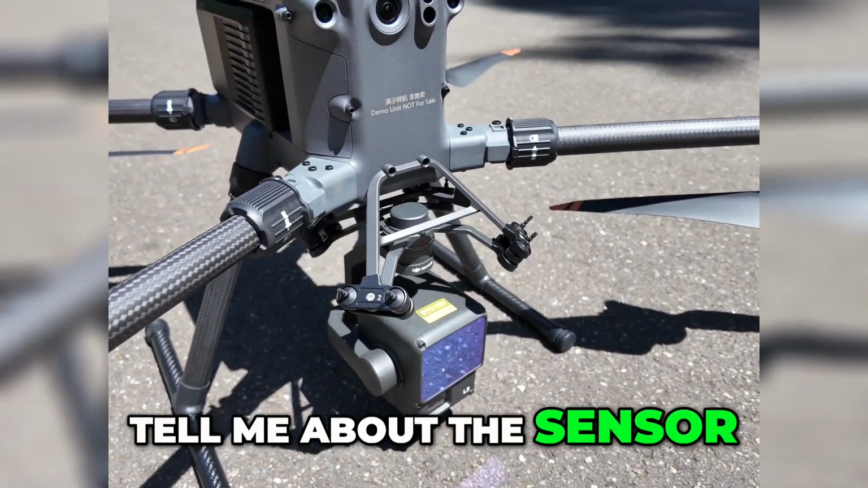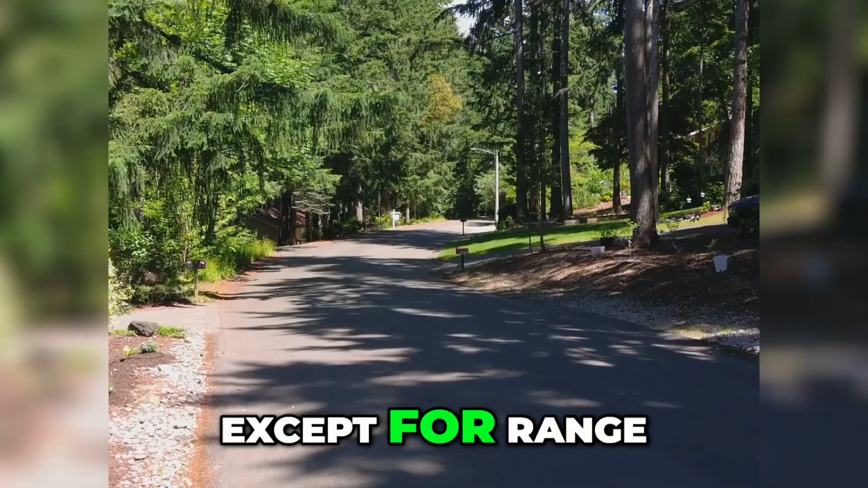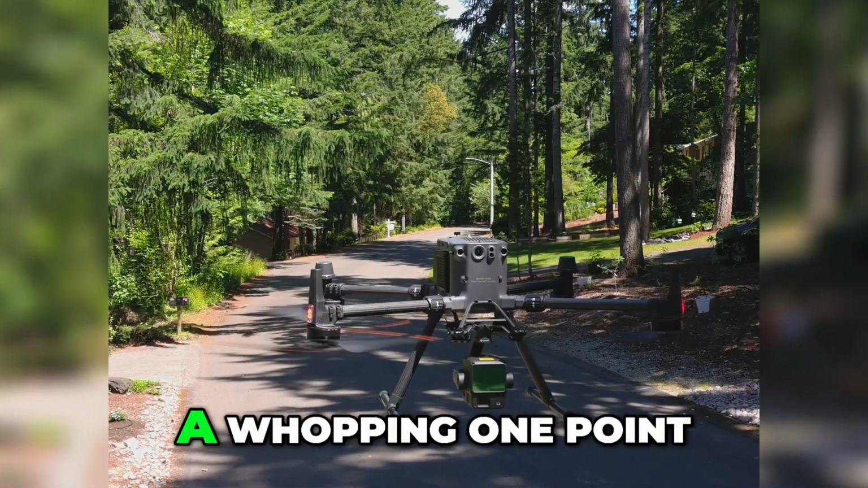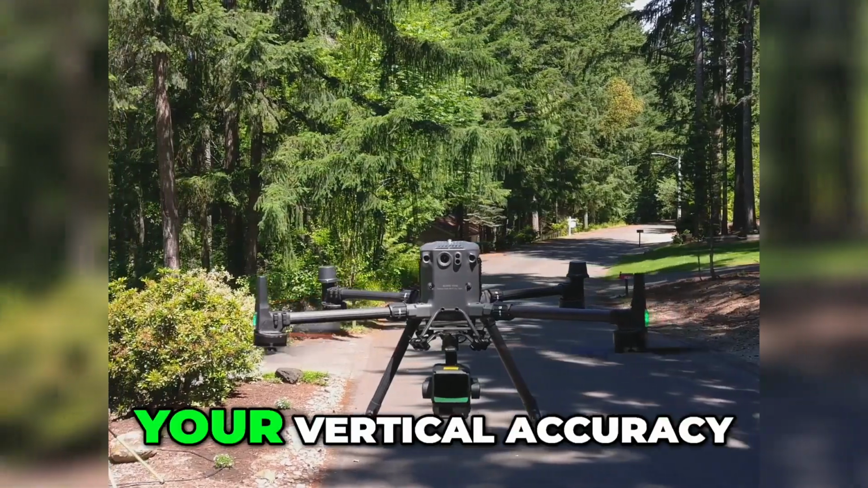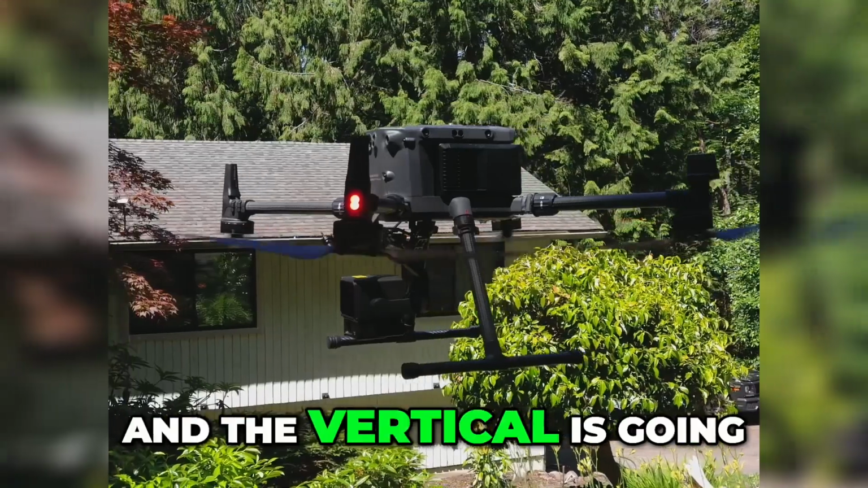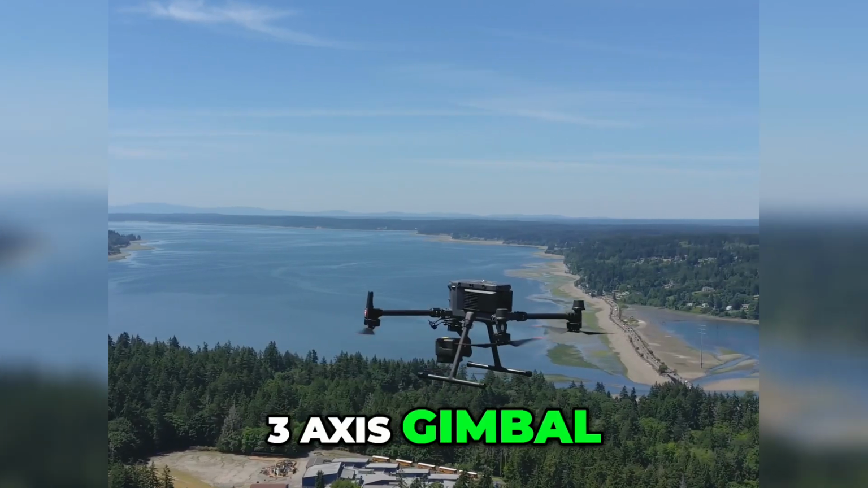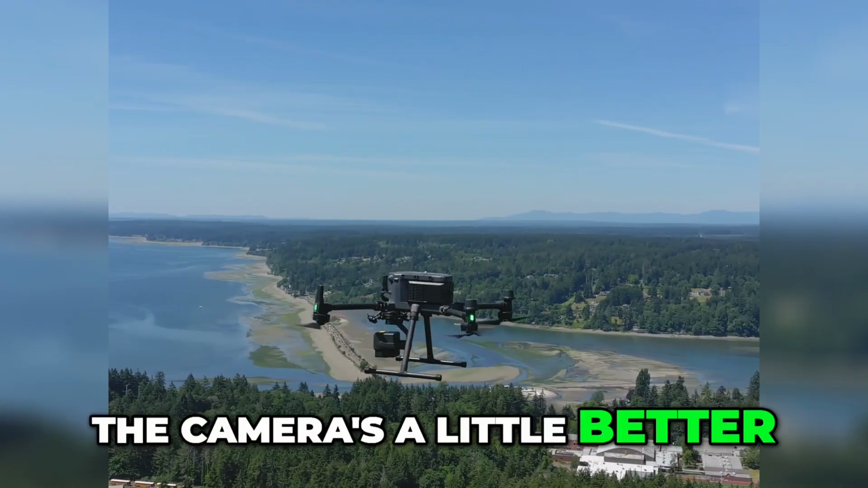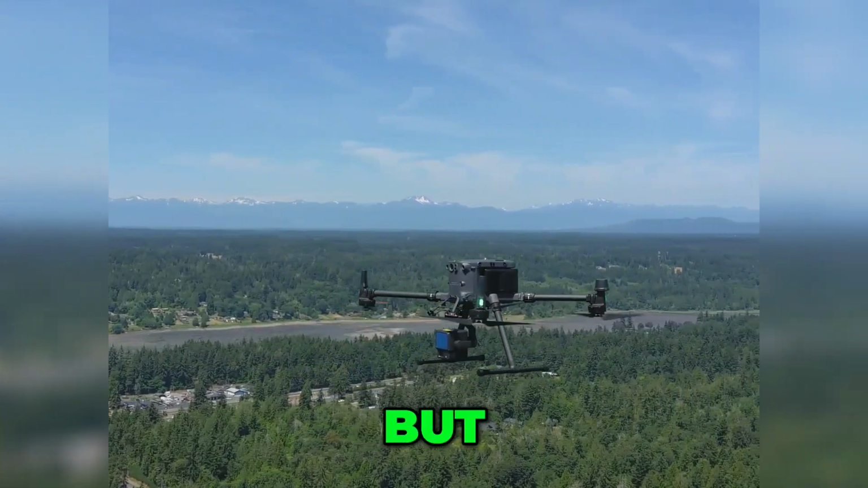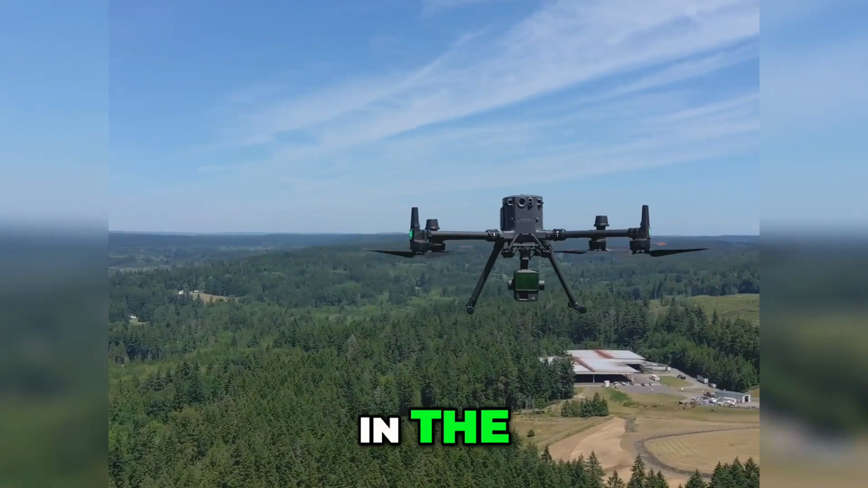All right, David, tell me about the sensor. So DJI L2 improves on the L1, pretty much everything except for range. So same 450 meters. You're going from 3 returns to 5. So with the 5 returns, you're at a whopping 1.2 million points per second. Your horizontal accuracy is dropping in half, so going from 10 centimeters to 5, and the vertical is going from 5 to 4 centimeters. So a little bit of difference there. Same kind of 3-axis gimbal, same IP54. The camera's a little better, mechanical shutter on this one, and a little higher specs. But overall, the main difference is in the warm-up, and then of course in the extra returns.